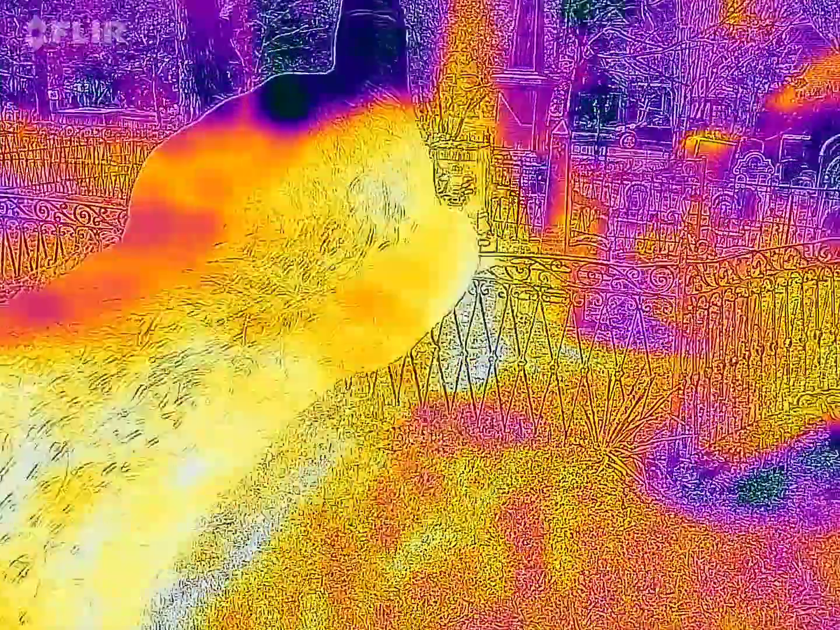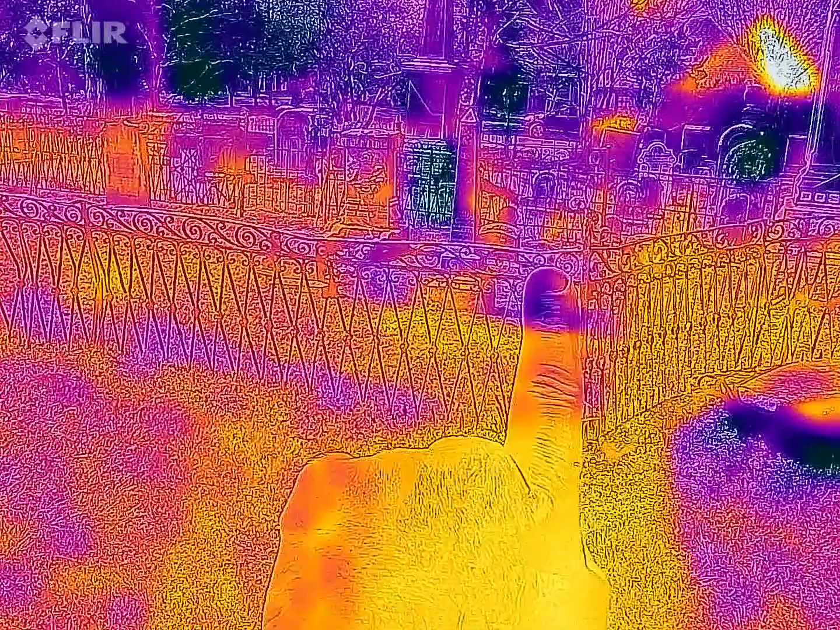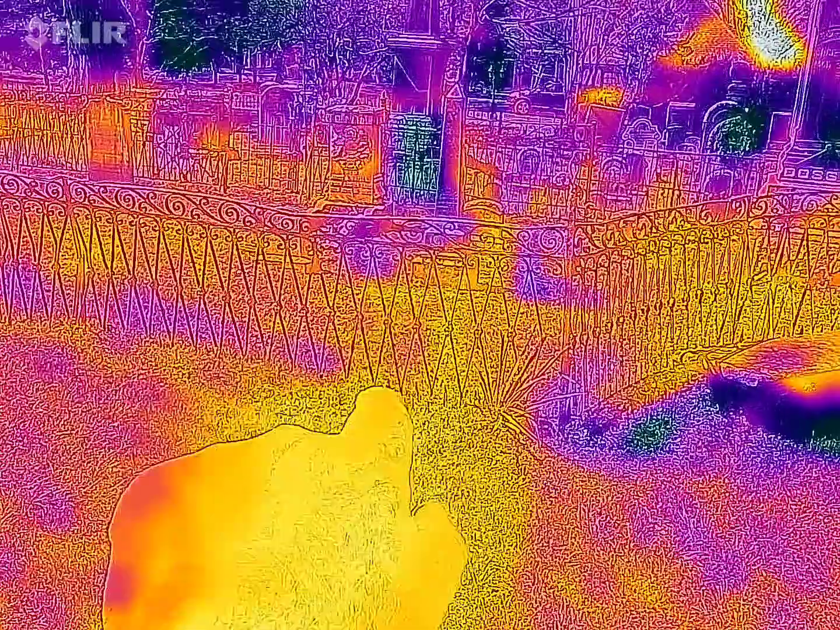It's weird how one headstone will be warm and the next one will be cold. I think this one, it's hard to point. This one here, which is warm, looks like it's gray granite, and this one almost looks like white limestone, so it's more reflective, which could be why. Another bleached out spot. It's odd.